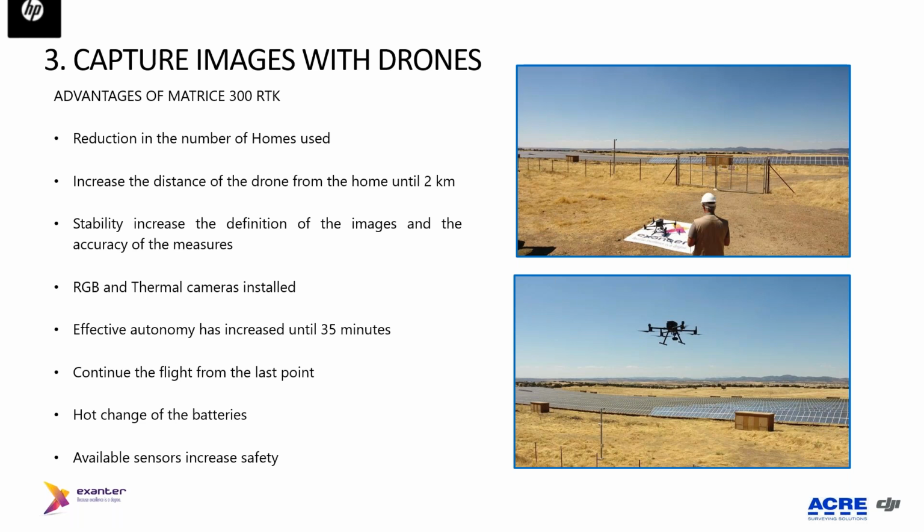Another really important issue is the possibility to continue the flight from the last point when one battery is consumed. As I told you, our target is to reduce the number of trips home, because you don't have to do the whole installation of the drone again, and then you have less idle time during the day.